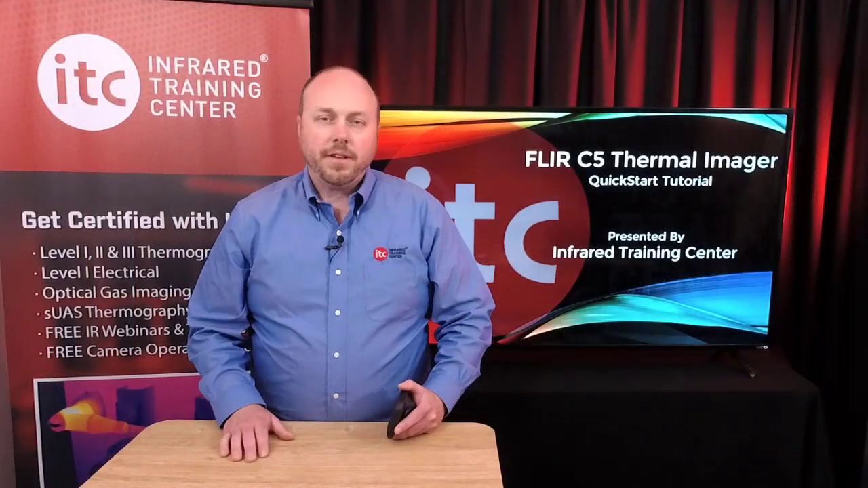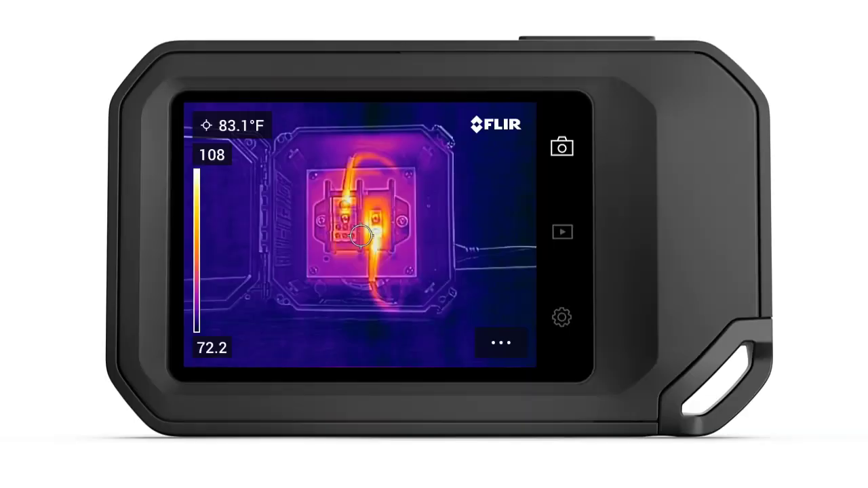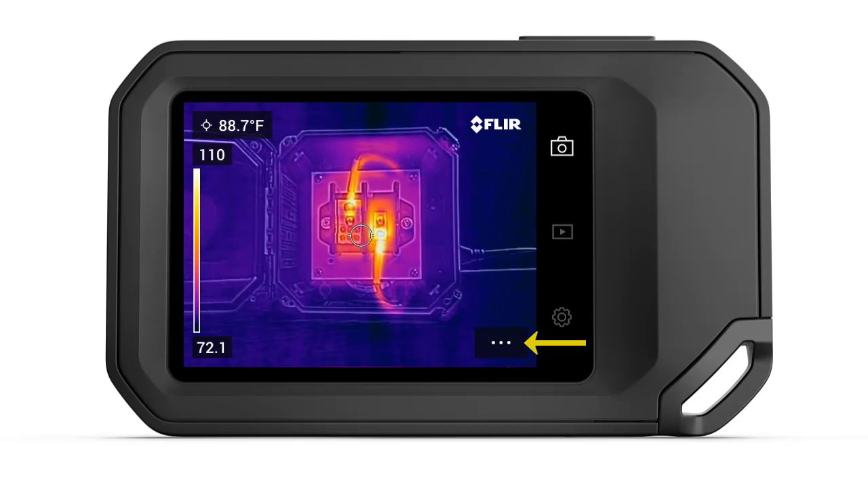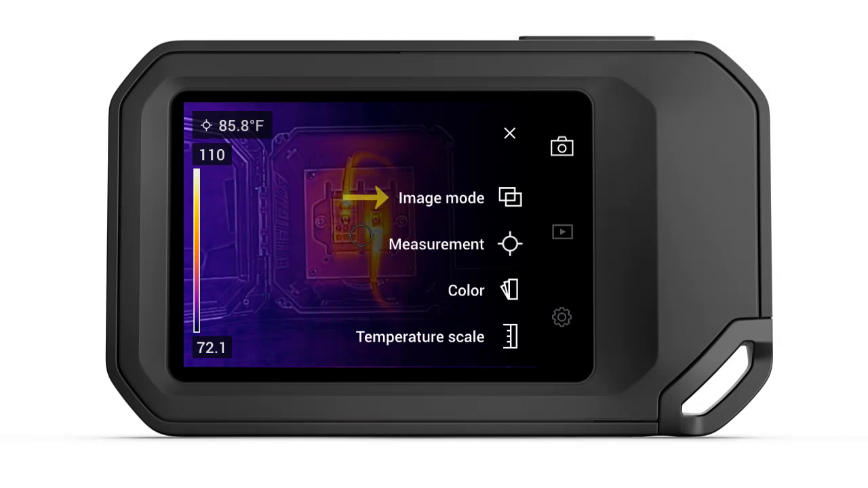You'll find that most of the controls of your C5 thermal imager can be accessed from the main menu. To open, tap the menu button indicated here by the 3 dots in the lower right corner of the display. This is where you can change your image mode, select a measurement tool, change the color palette, or adjust the temperature scale. Tap Image Mode to switch between the 4 different viewing options.